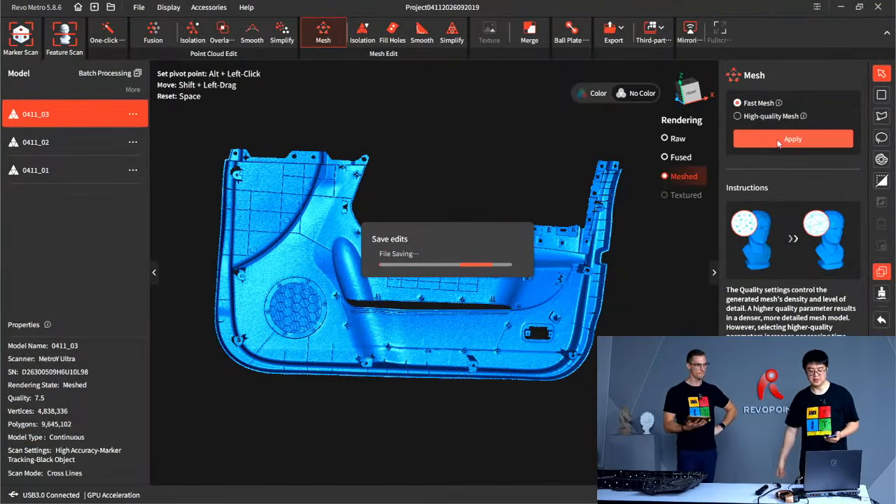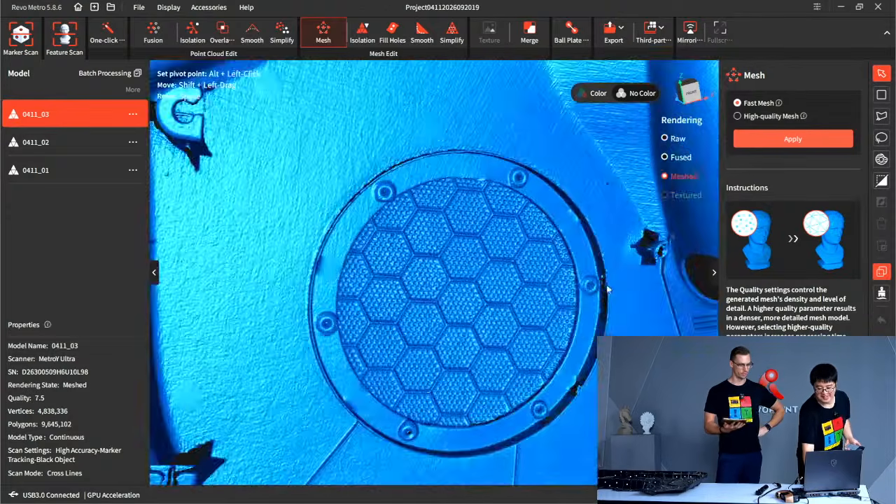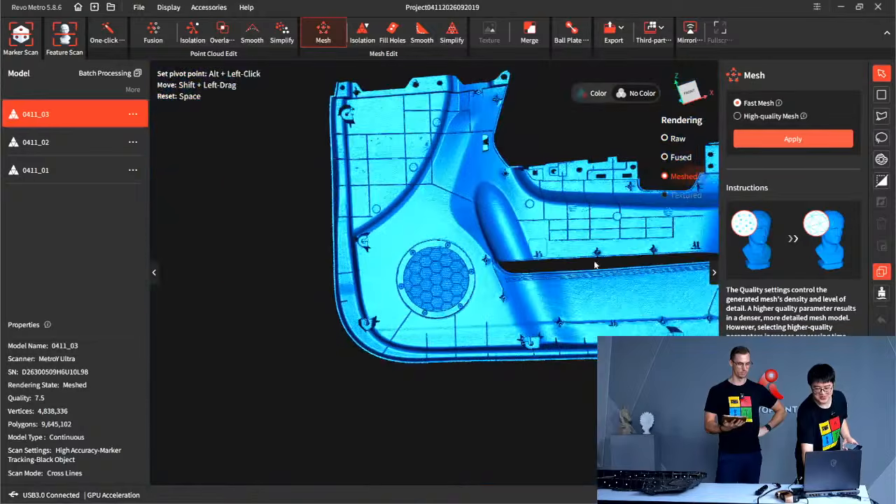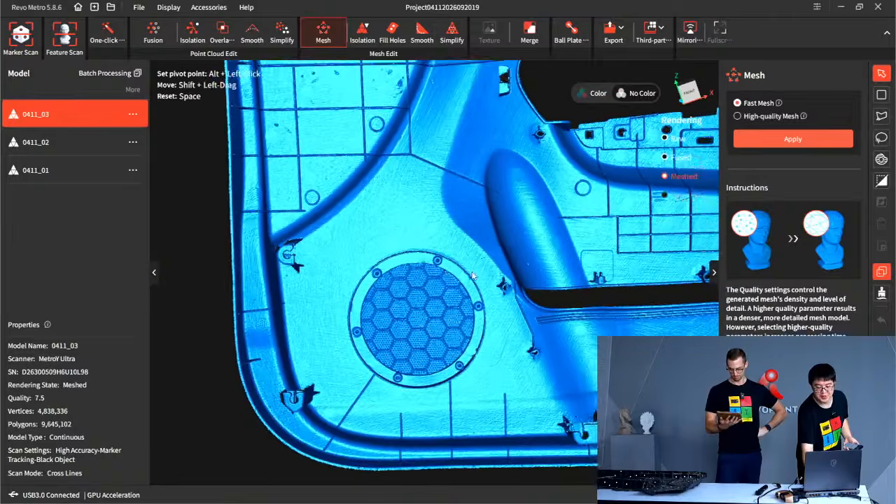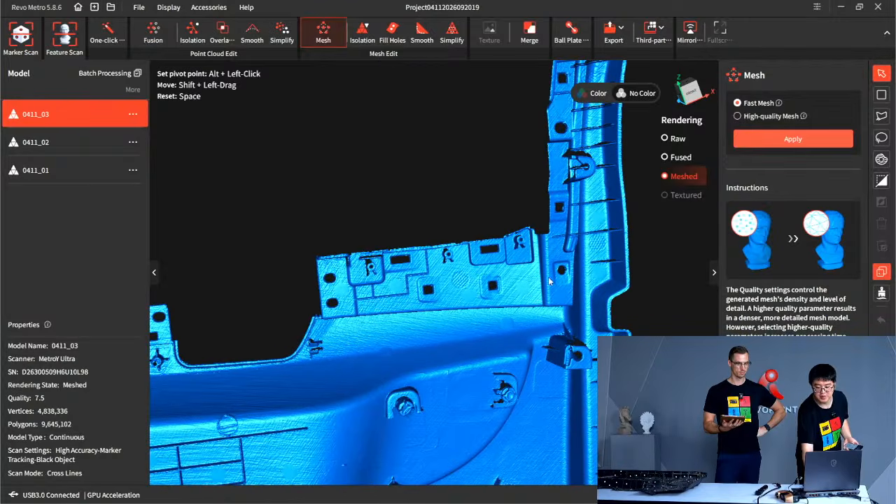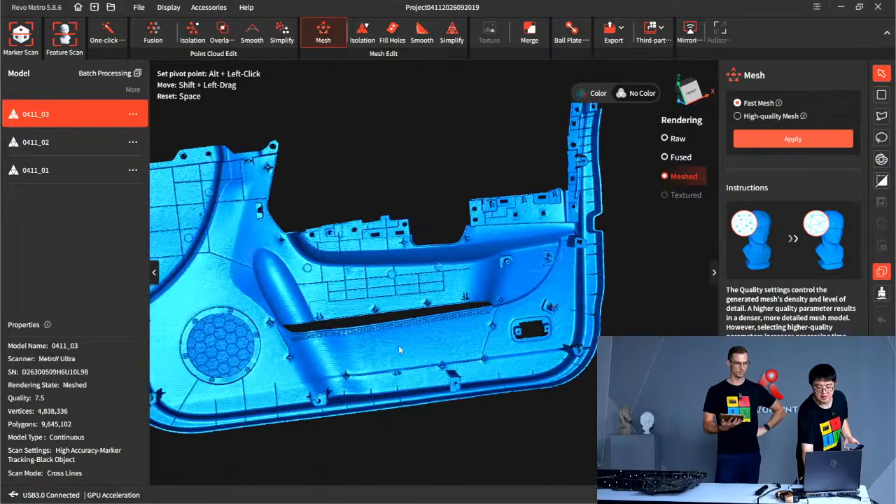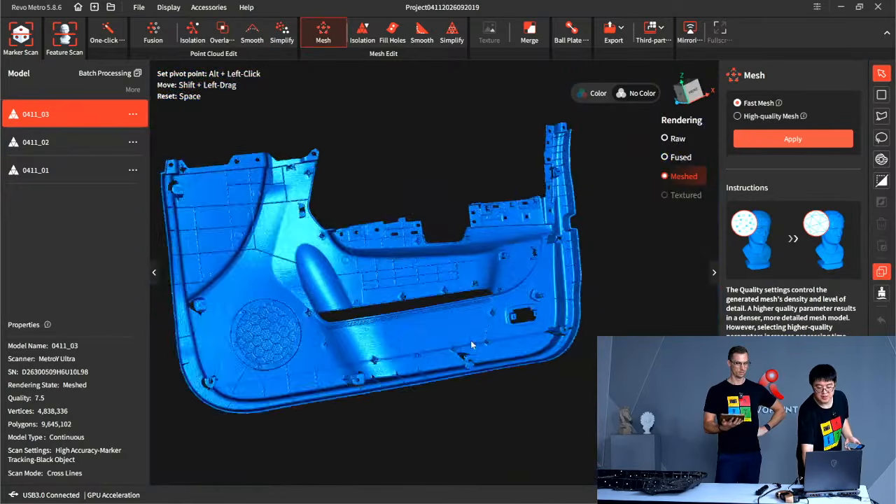Okay, and that is the final result. Let's see around the speaker a little bit. Yeah, I always want to do that. Ooh. Beautiful. And the overall is very, very good too. Look at every detail of it. Even the hard to scan tip, you're capturing it very well. Like the screw holes, everything. Yeah, good result. Great.